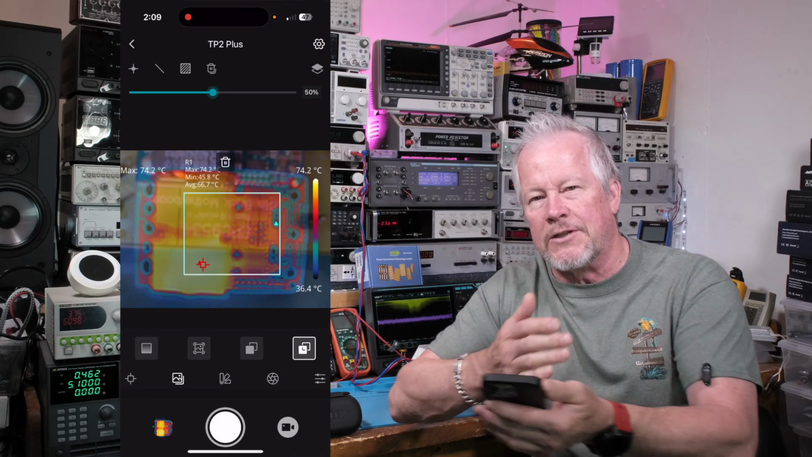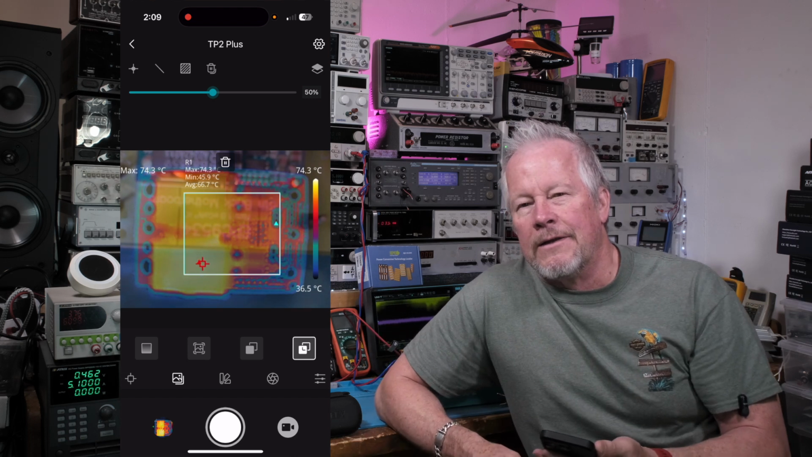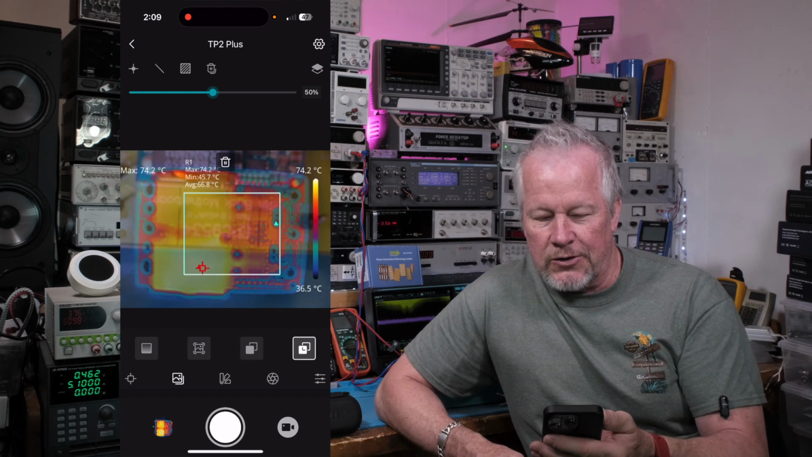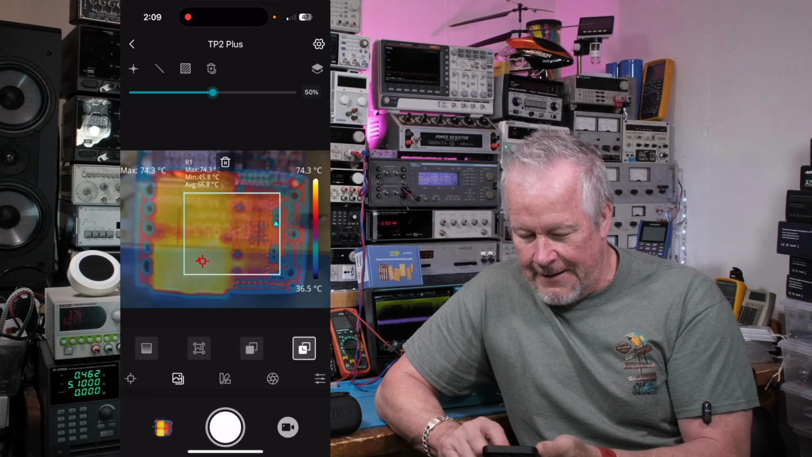This is where they fuse the two. This one definitely is where you want the focal point to be on top of each other. So it puts the visual image right on top of the thermal image, okay?